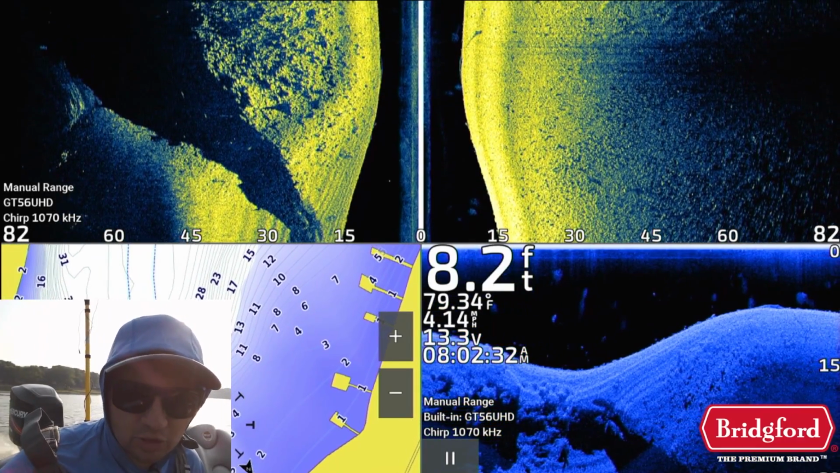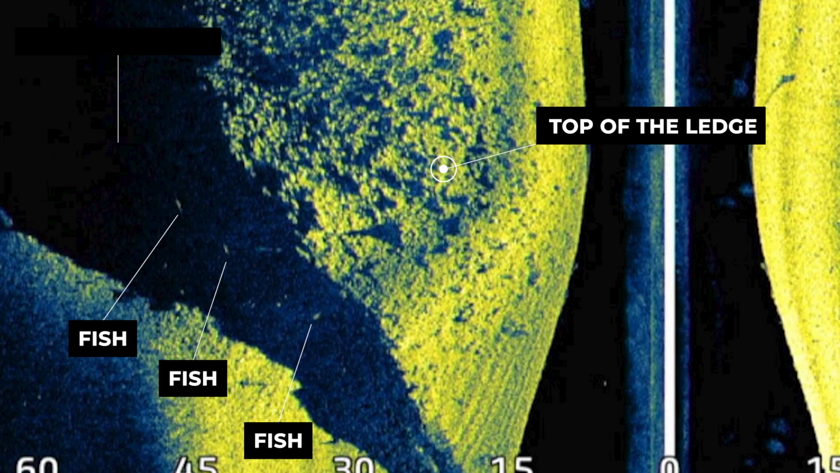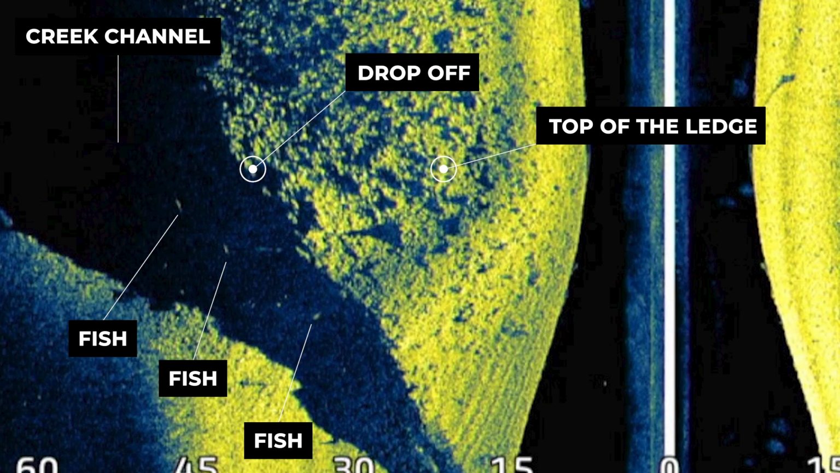When I first graphed this ledge on the live stream, you could see several fish suspended over the creek channel on side imaging. This is the top of the ledge on side imaging. This is the creek channel, and then this is where the ledge actually drops off and has a drastic change from shallower to deeper water. This black space is the shadow of the ledge, and you can see some individual dots in that shadow, which are bass that are suspended over the creek channel parallel to that ledge.